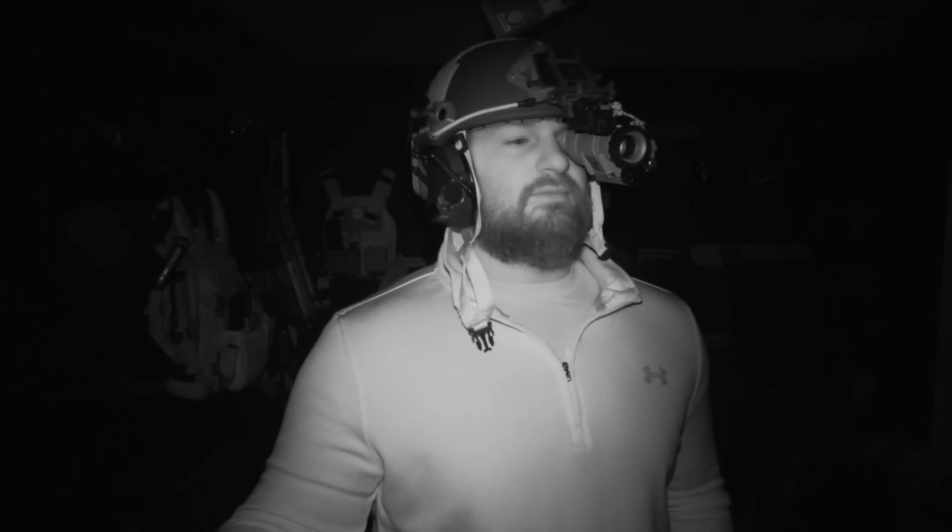And now I know a decent amount about suppressors and NFA related stuff to the point where y'all ask me questions all the time and we're able to get some solid answers. So I want to do the same thing for night vision, because I know that when I was shopping for this, there's so much information and it's so expensive that you don't want to get it wrong. And that's what I hope to do.